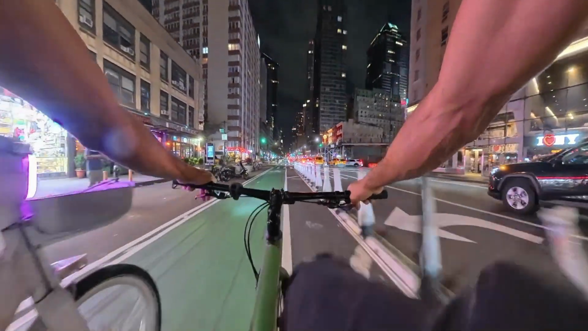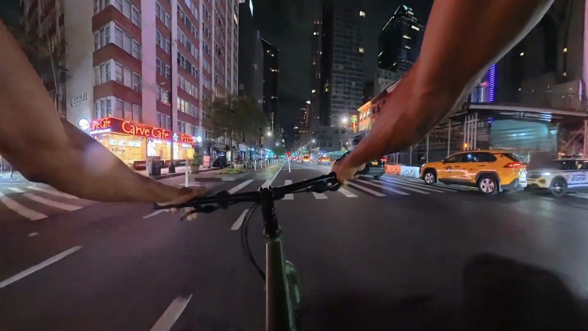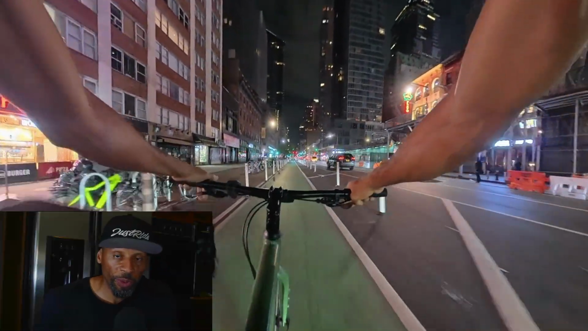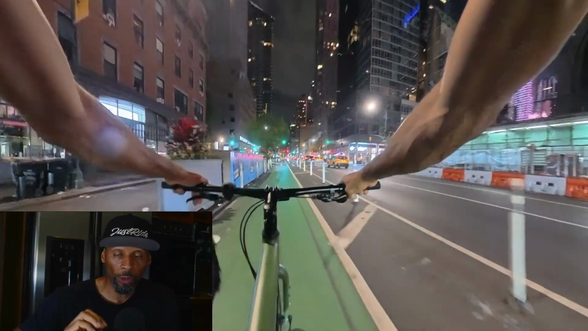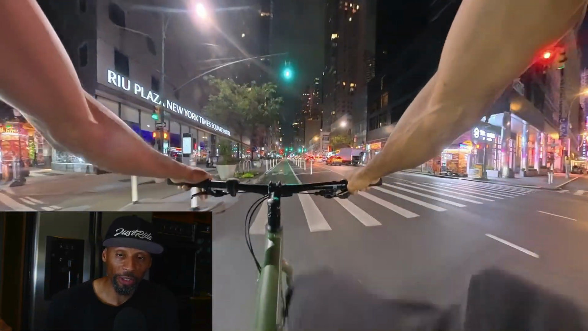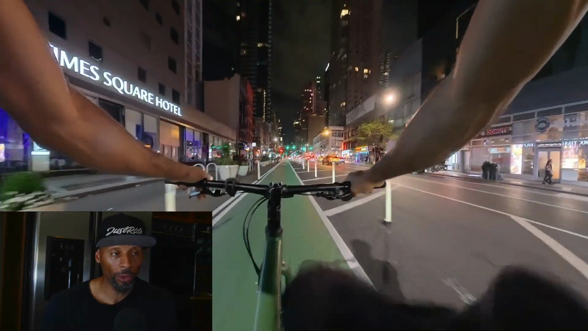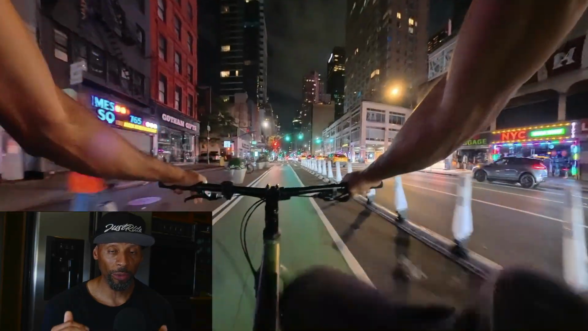Heads up. Look at this guy. Just turning. So this particular trip that I did, I continued down to 34th Street, went to 8th Avenue, went all the way up 8th Avenue to 59th Street, and then cut across Queens Bridge into Long Island City. So the cool thing about this is that you really get to see how this camera handles low light.